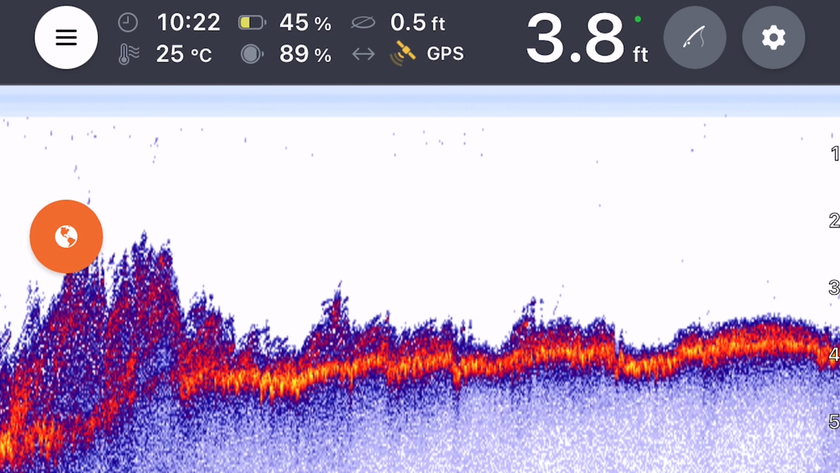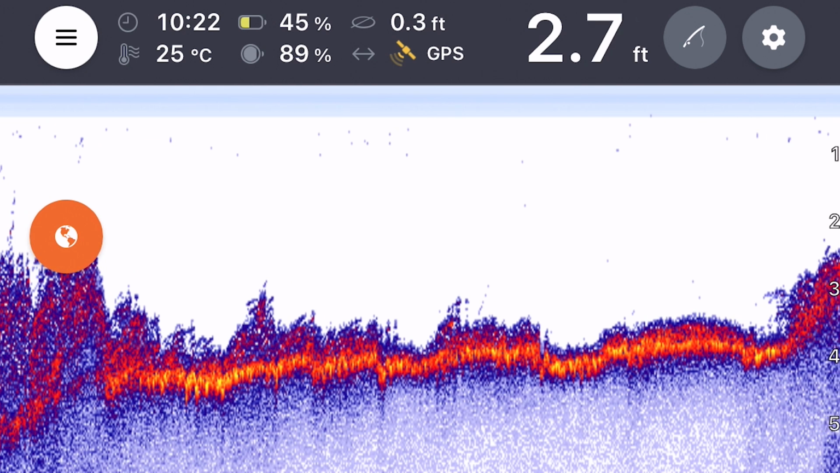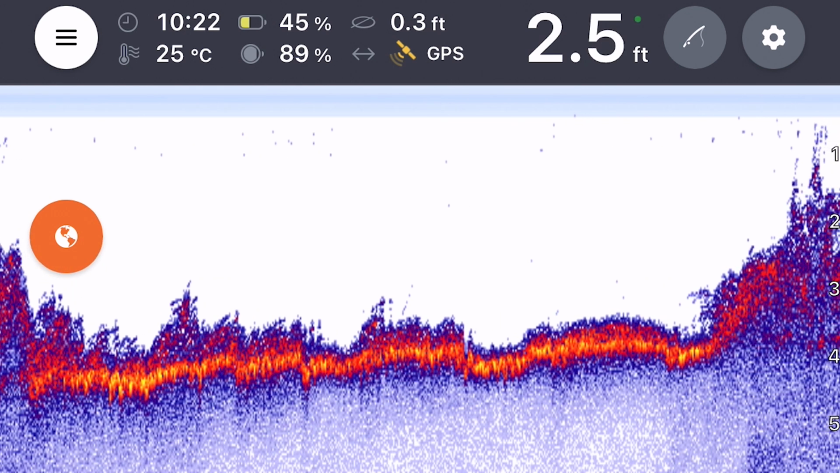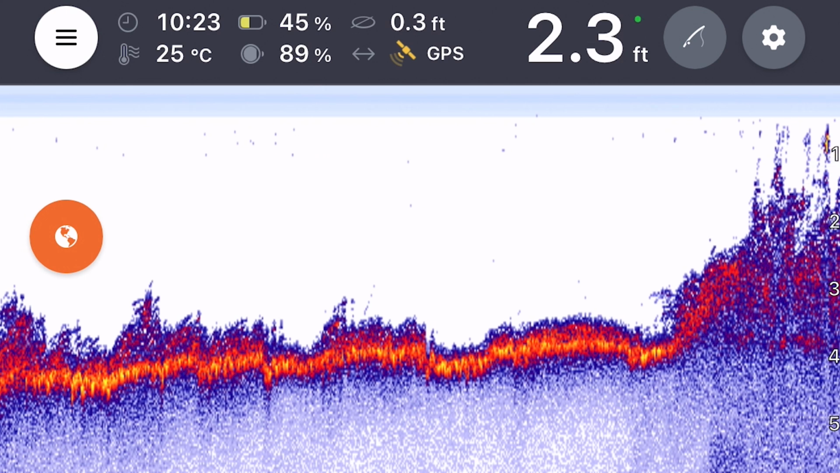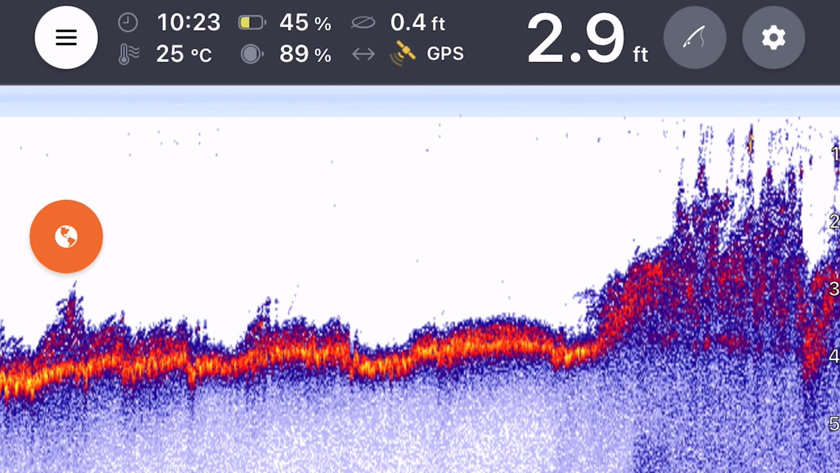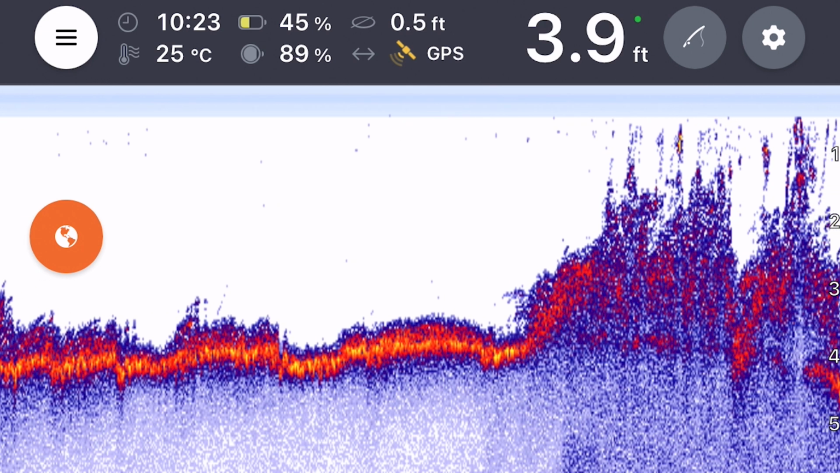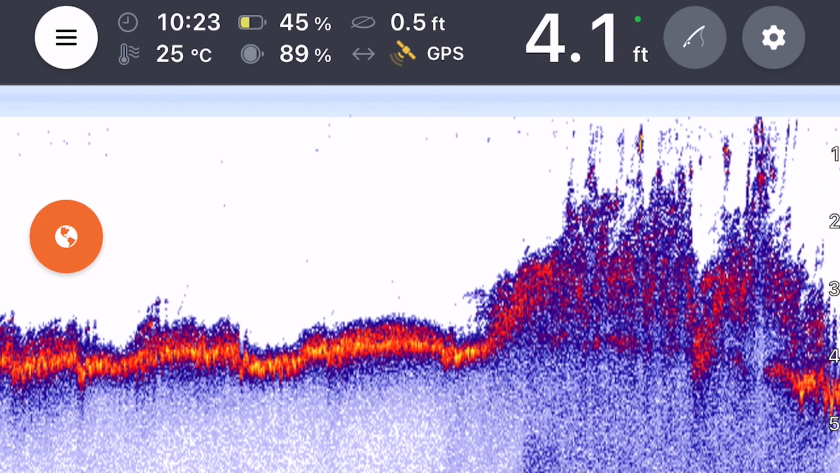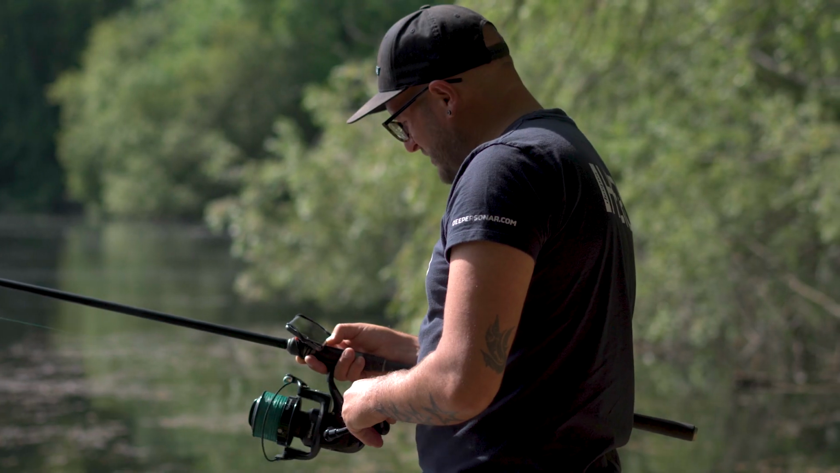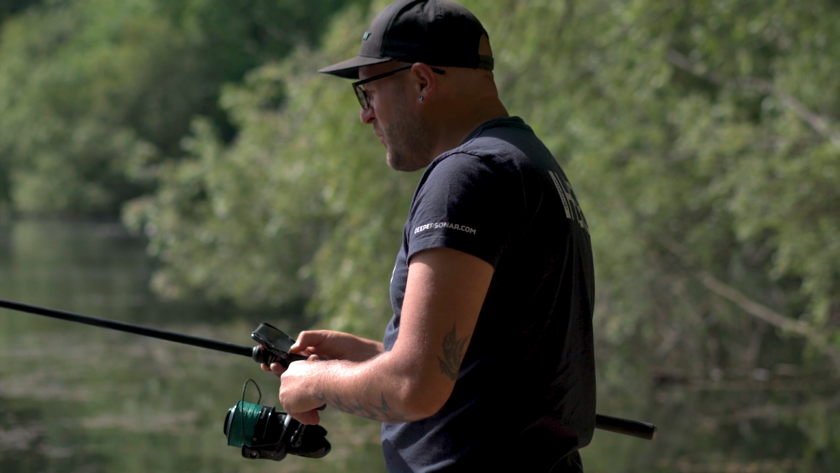I'm retrieving it ever so slowly because I can see some visible weed on the surface as it's coming forward, and then bang, it starts to hit that weed again. It's actually quite dense because the sonar is struggling to get to the bottom of the lake bed. It's 4 foot depth from the very small bits of lake bed that I can see on the sonar, but it's again another good 2 foot of weed.